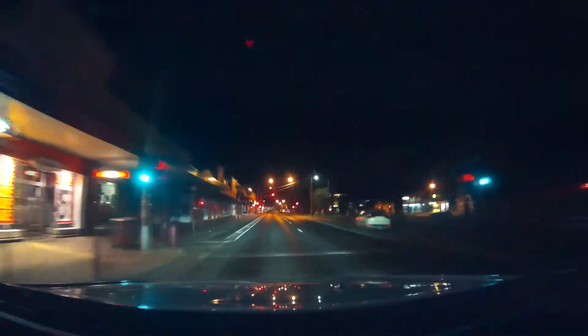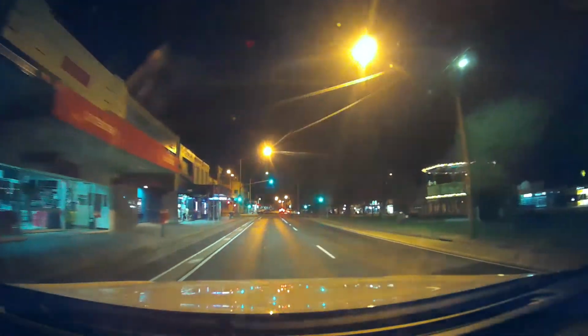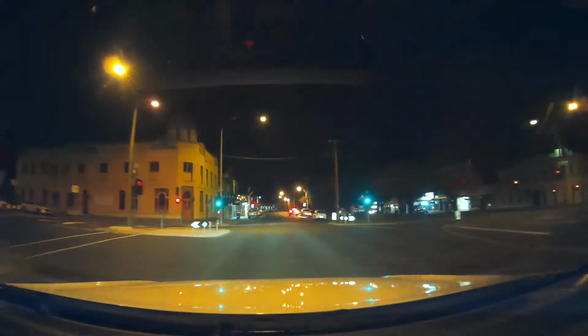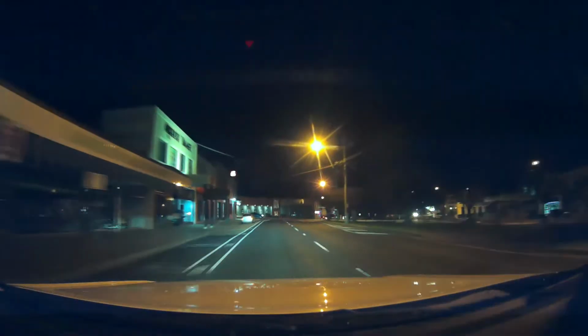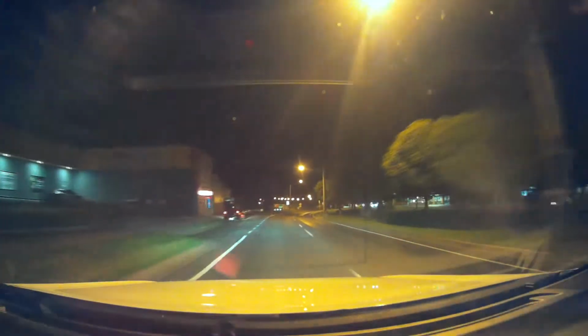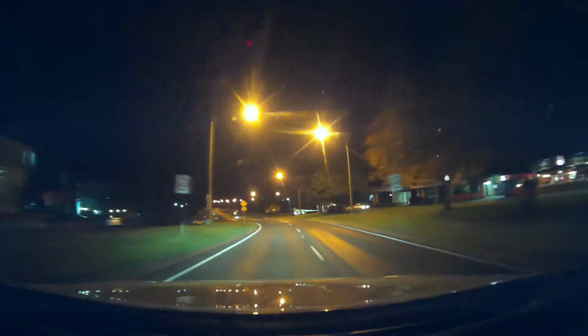What is the time? It's 8:15. It's a Tuesday night, so it's fairly quiet. Well, a lot quieter than during the day. I mean, it's just really busy these days. I reckon it is anyway. I've lived down here for 9 years now, and I've noticed that it's just terribly busy these days, especially since the Wu flu.